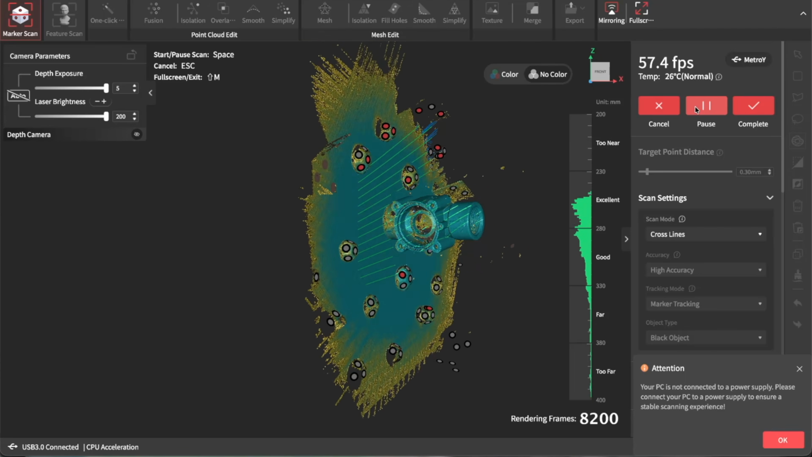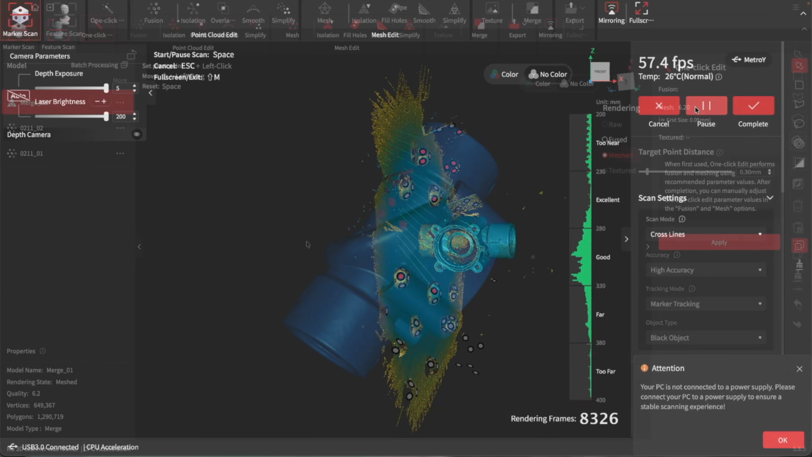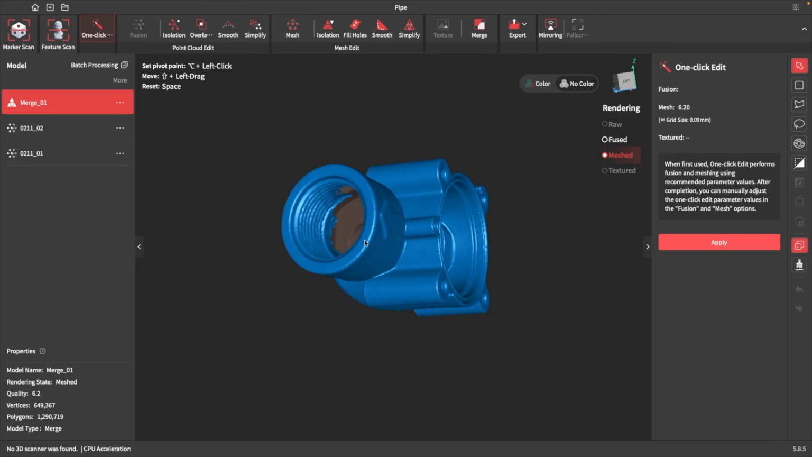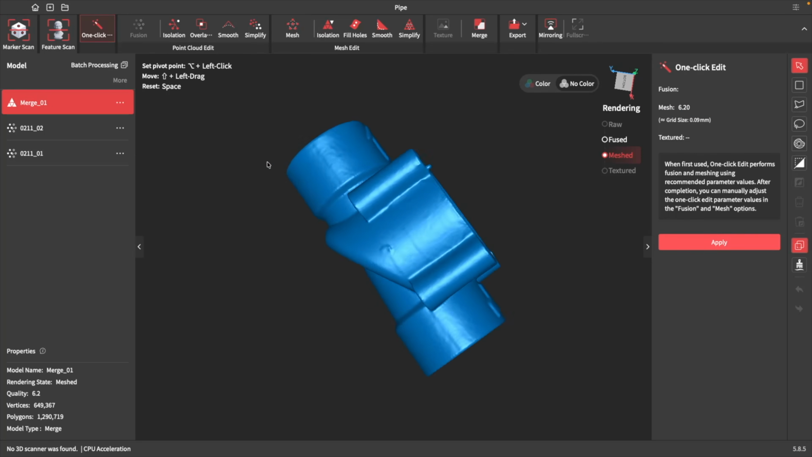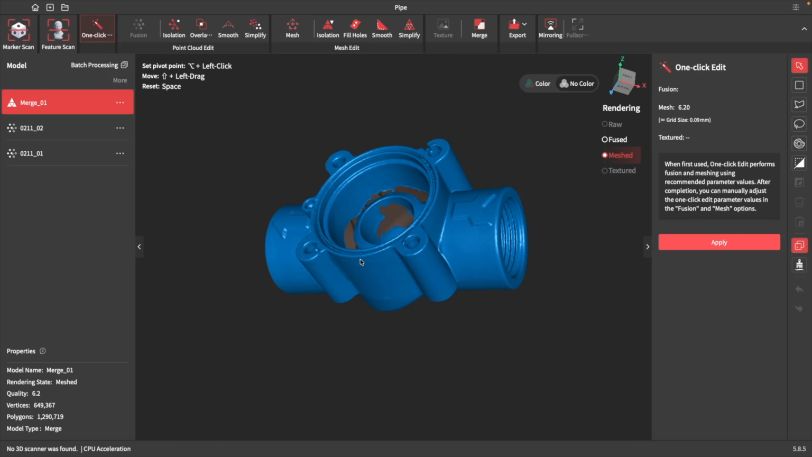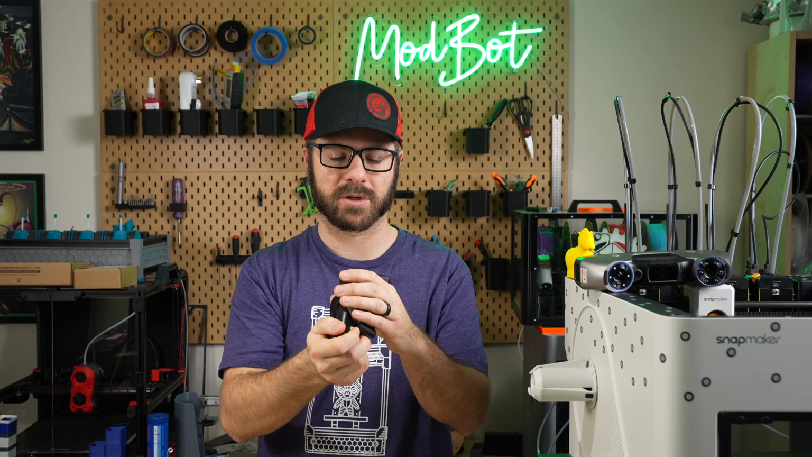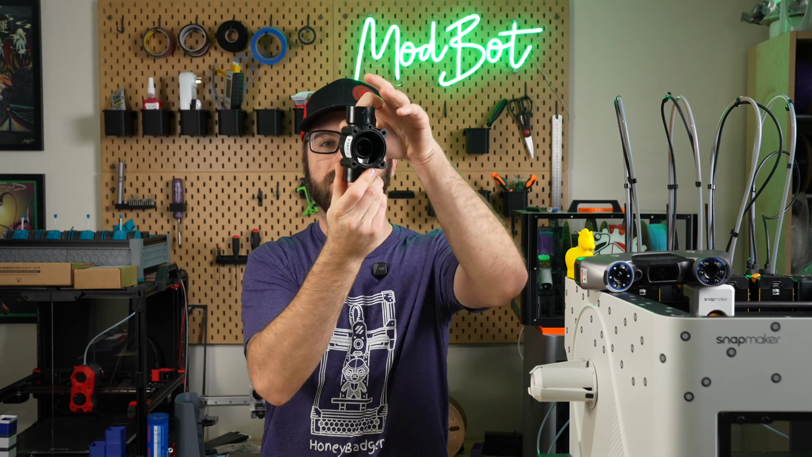I think that the external geometry did an awesome job. For the internal geometry, this is one of those situations where I think this would be a great model for me to go back in with the single line mode and just see how deep into the cavity I'm able to capture as far as threads and then the sort of main opening here.